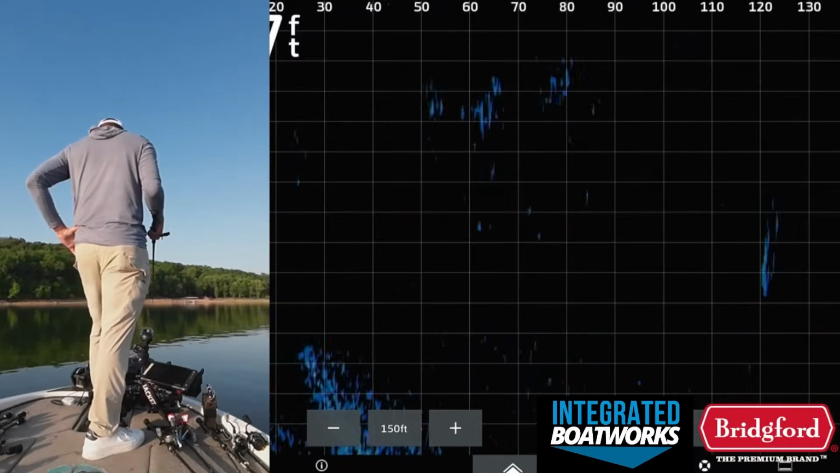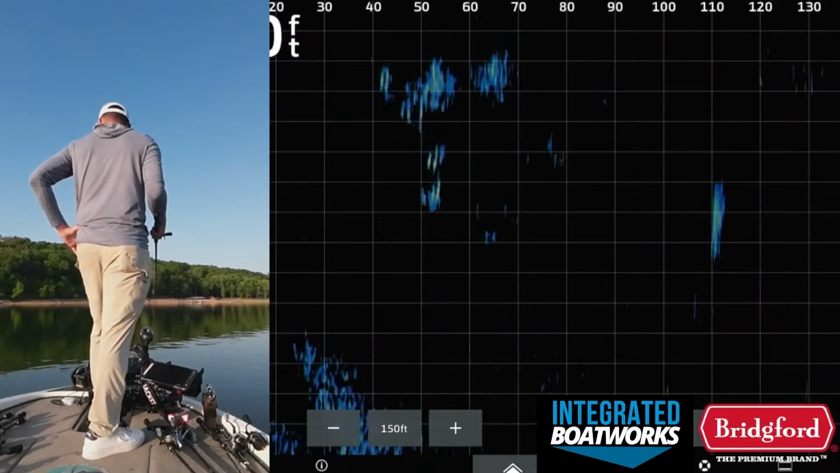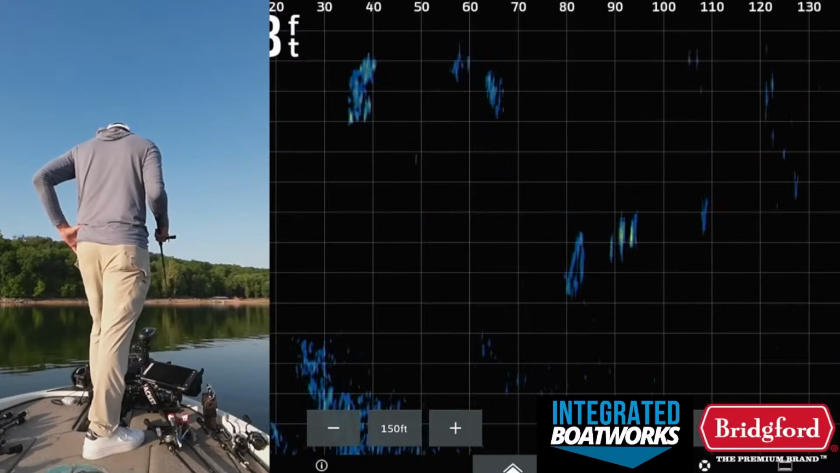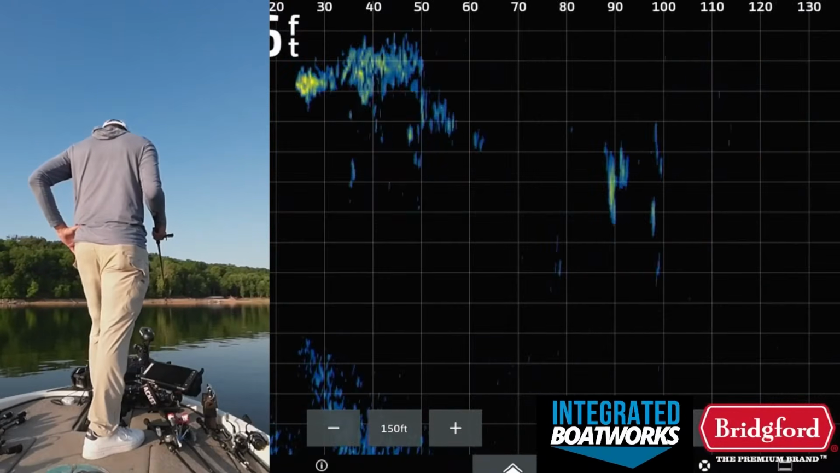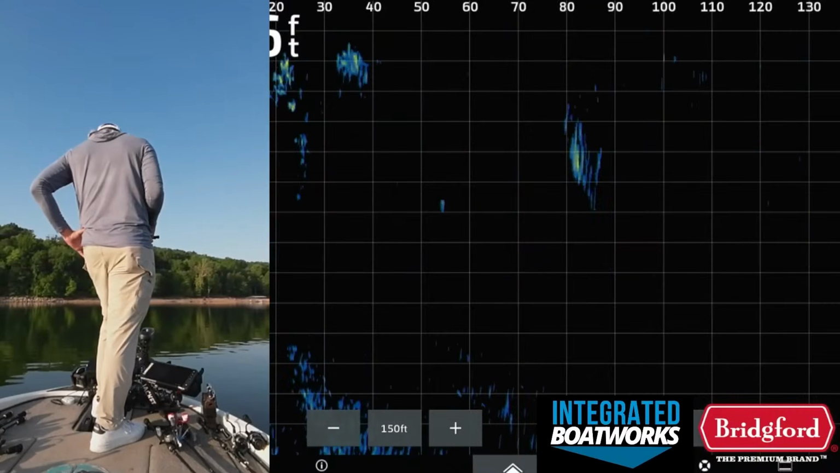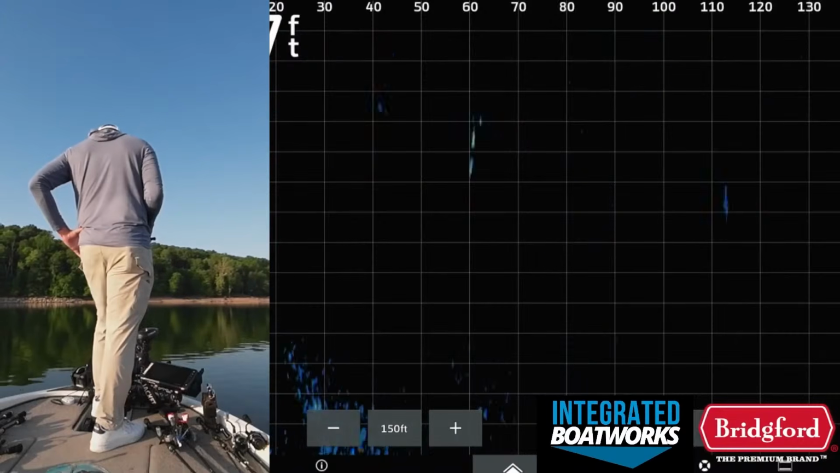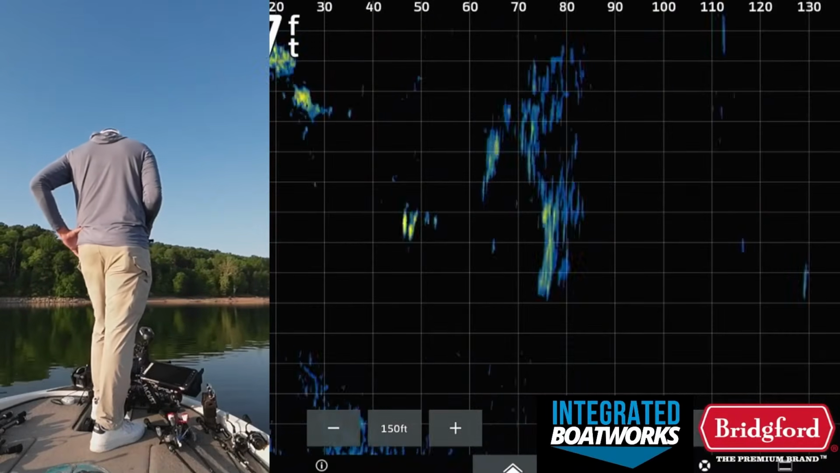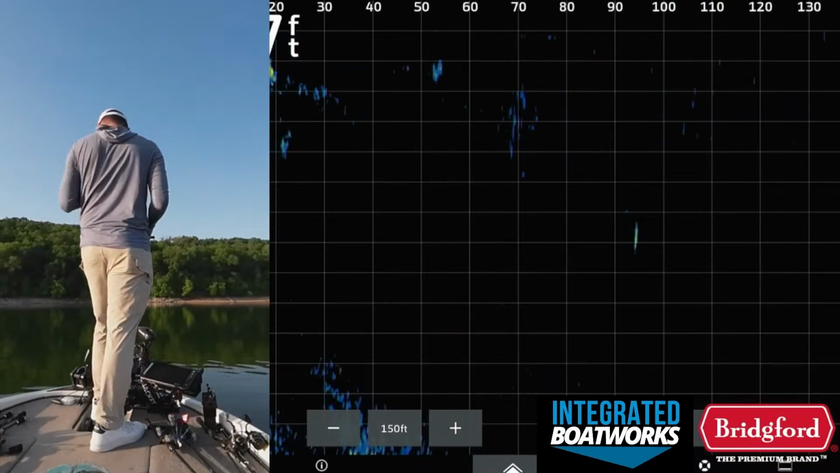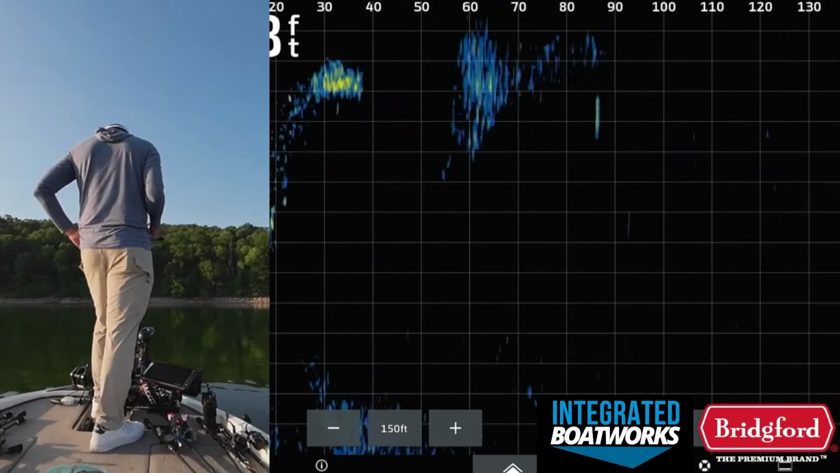So you wait till you see 10, 15 dots around one smaller ball of bait compared to a couple of fish around a big ball of bait, because it's hard for the fish to differentiate your bait from the shad. So you need to stack the odds in your favor, and that usually means you just need to kind of be patient and wait until you see the right thing.